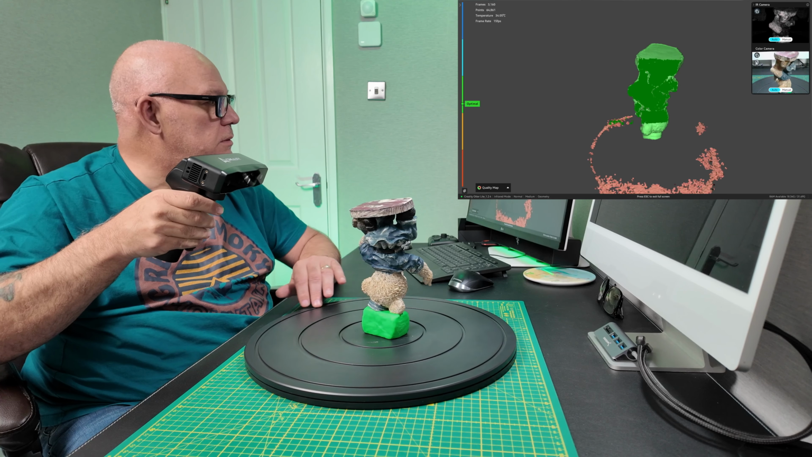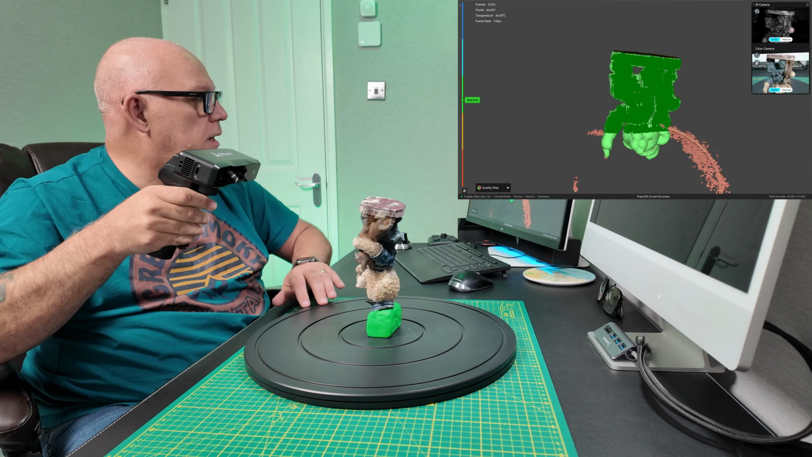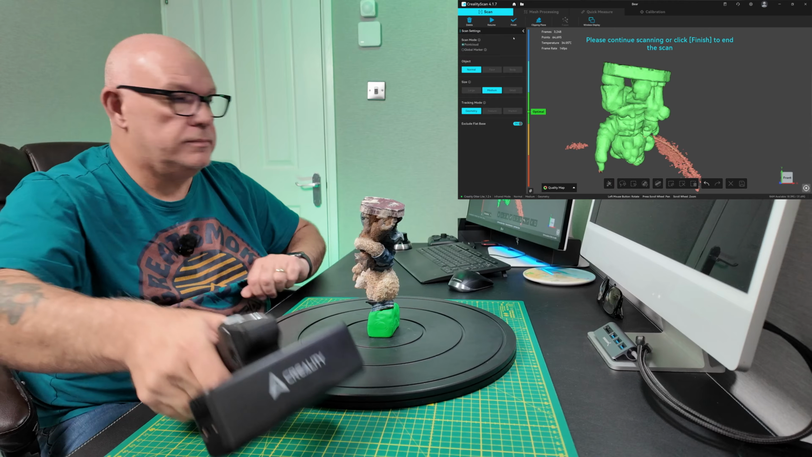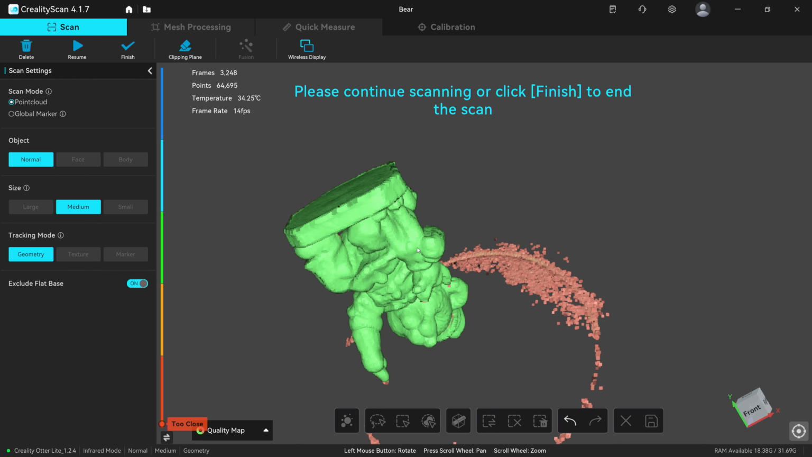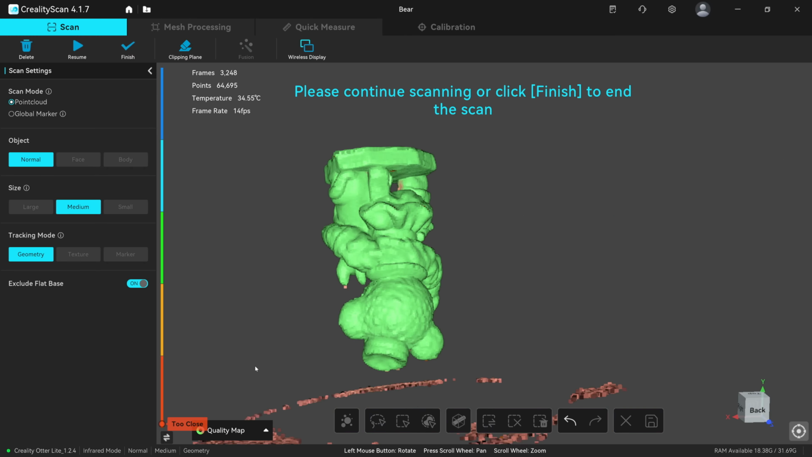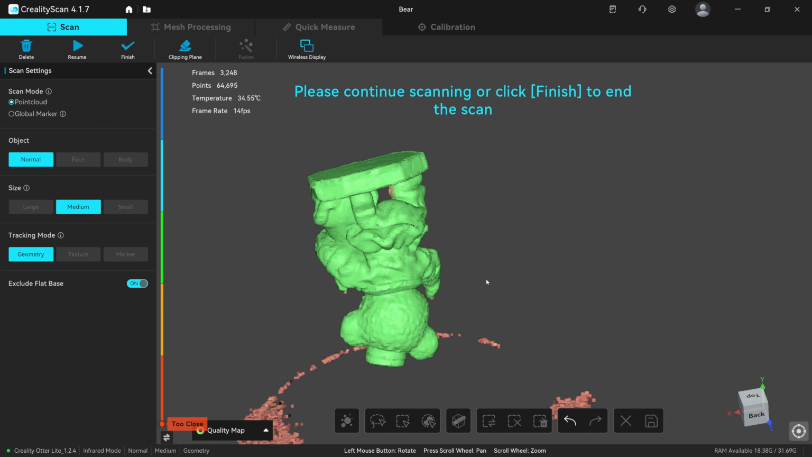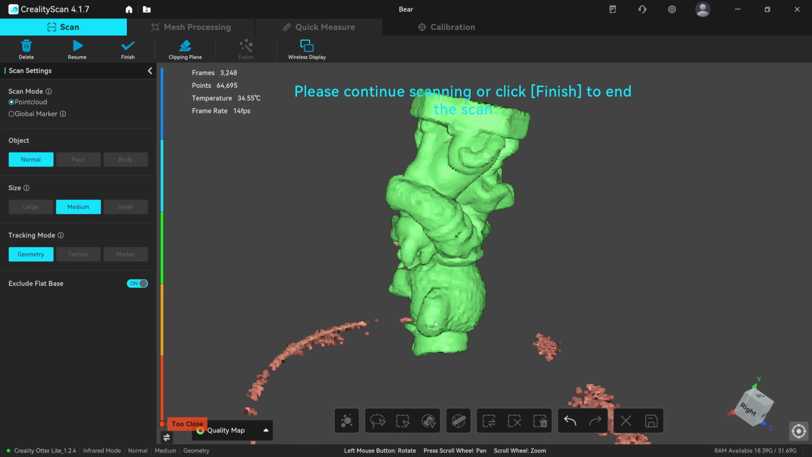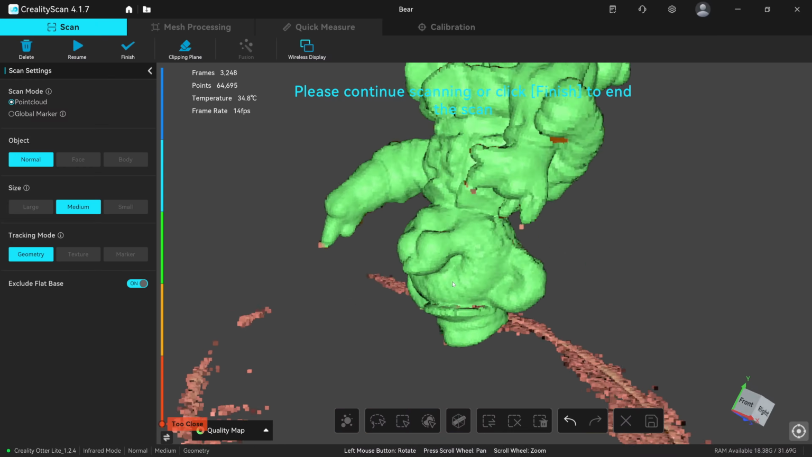So all the way around for another revolution, and then I'm going to stop it and have a look where we are. Okay, so as you can see there now, I've got the base in, perfect. I'm getting stuff in underneath his coat, it's all looking good. And I've been careful enough now not to get the plasticine in on top of his head.